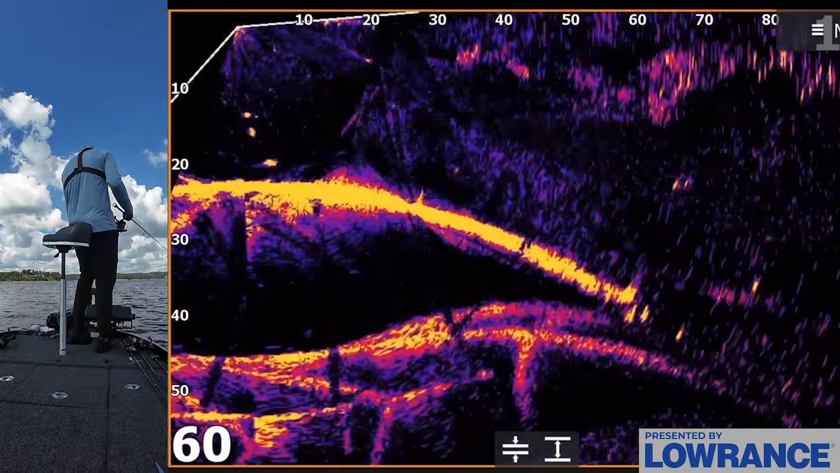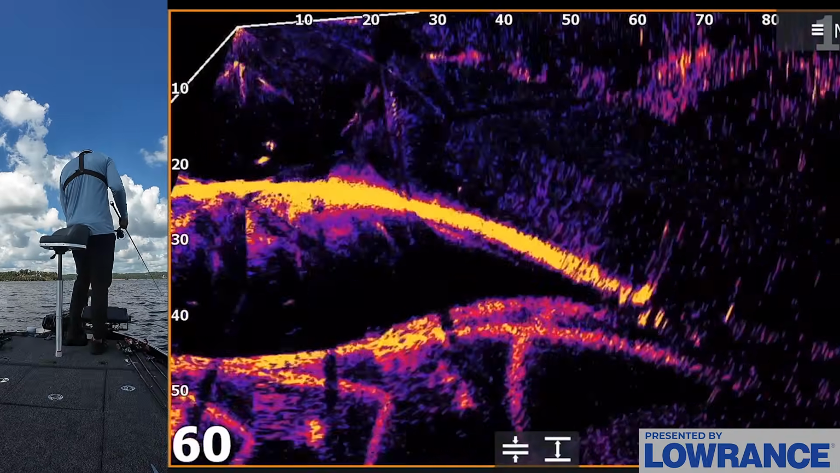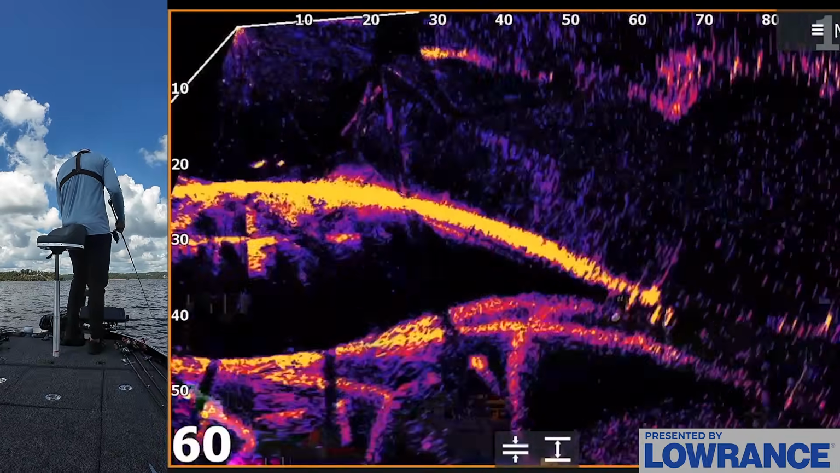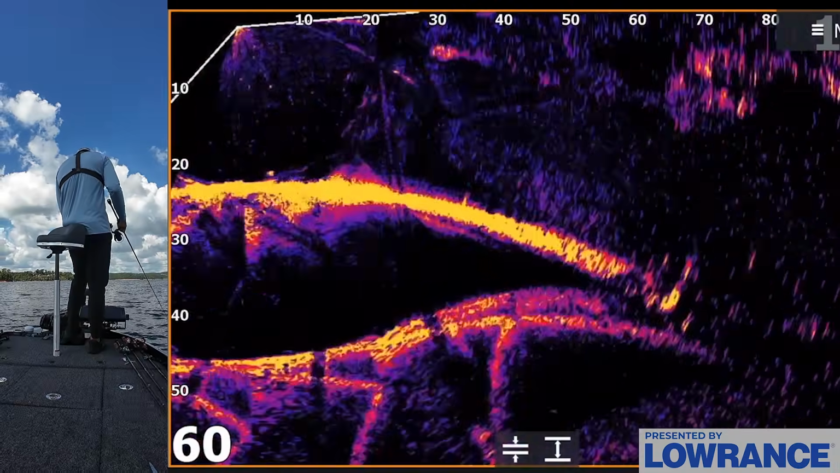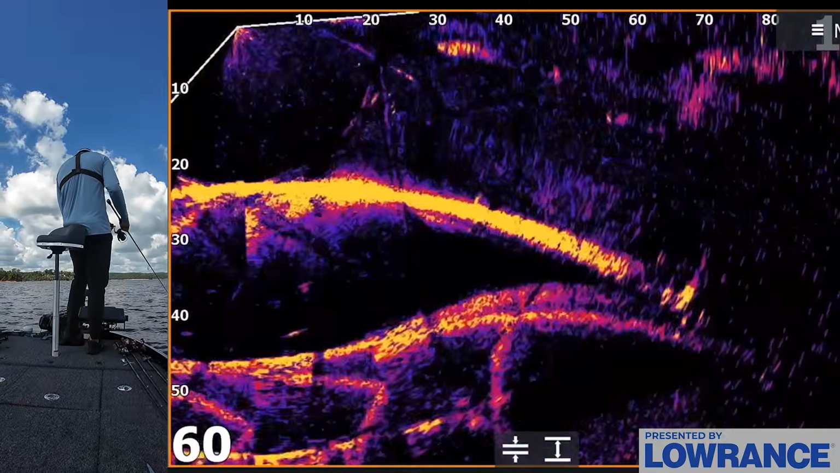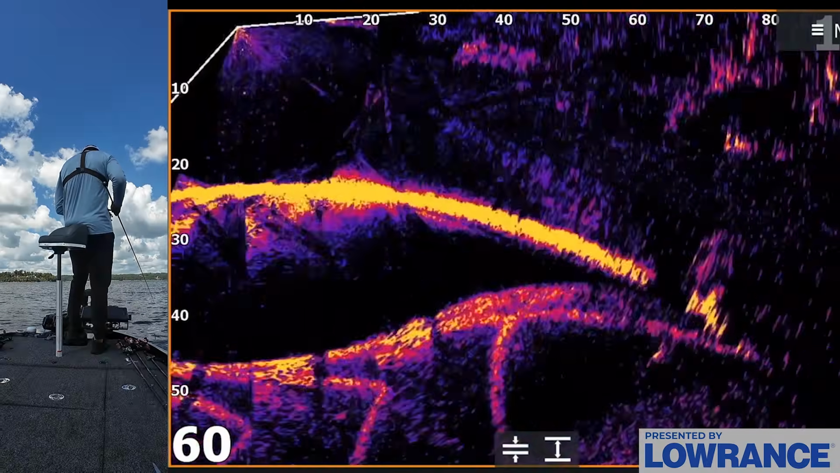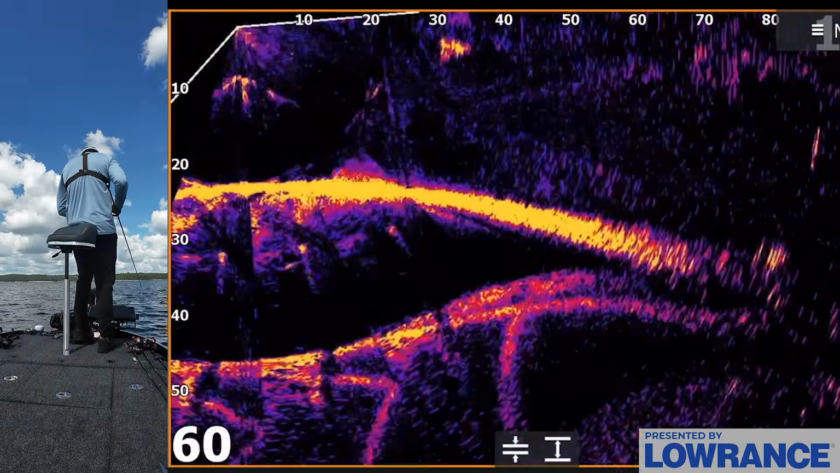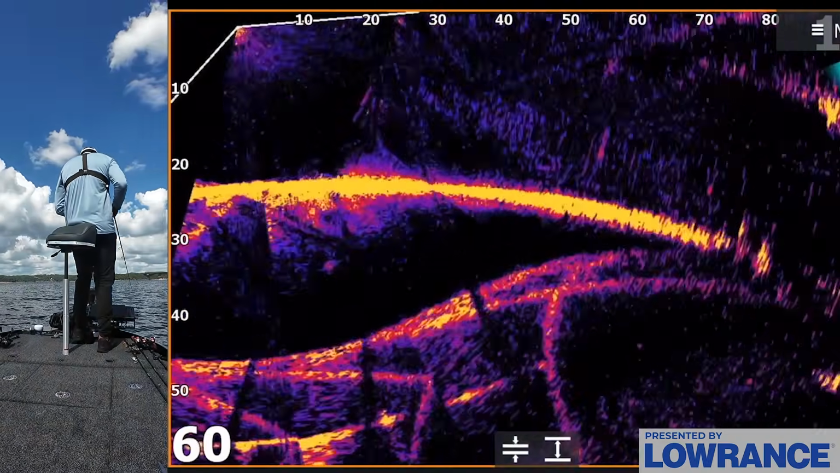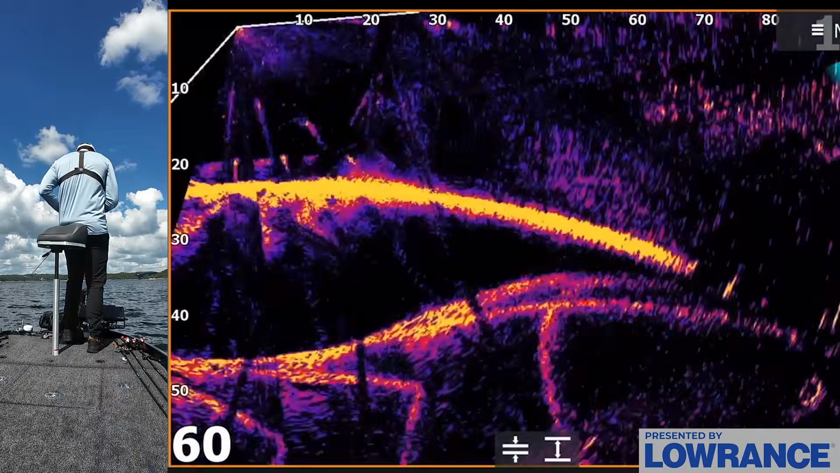I do like targeting these fish on the bottom though. They're so much more consistent as opposed to the fish that are roaming on the shad. And again, you could be targeting some fish that are out here over the channel. There's actually some fish I'm seeing that are chasing around on shad, just high up in the water column. I've just had a lot more success recently targeting these fish that are actually on the bottom. I think they get overlooked.